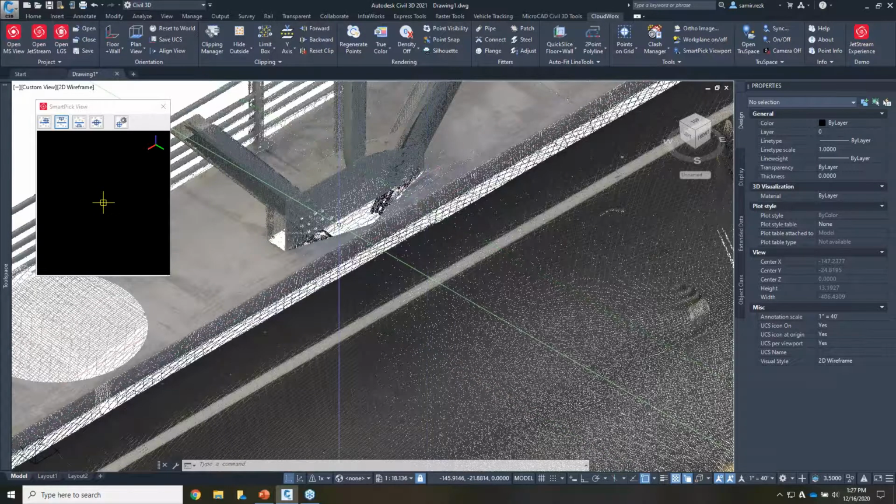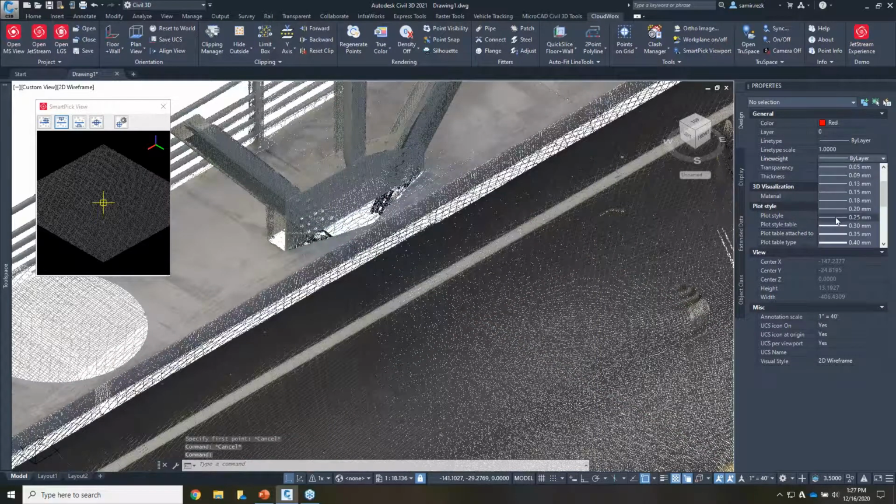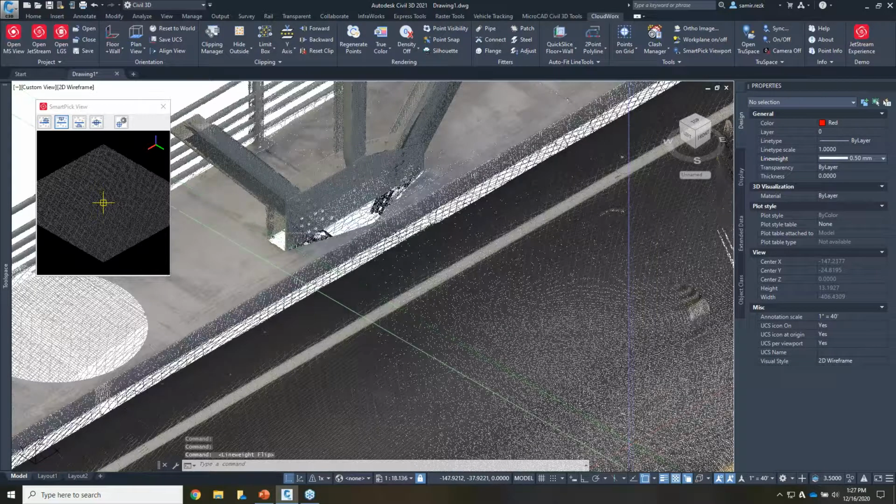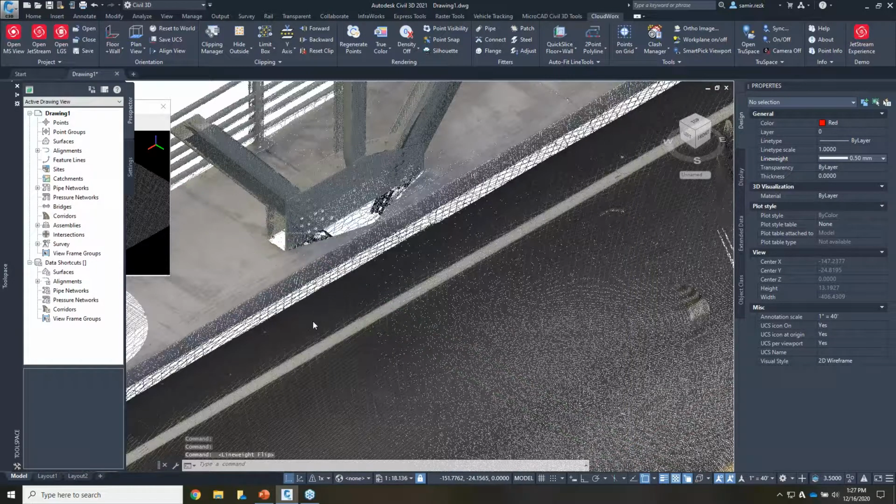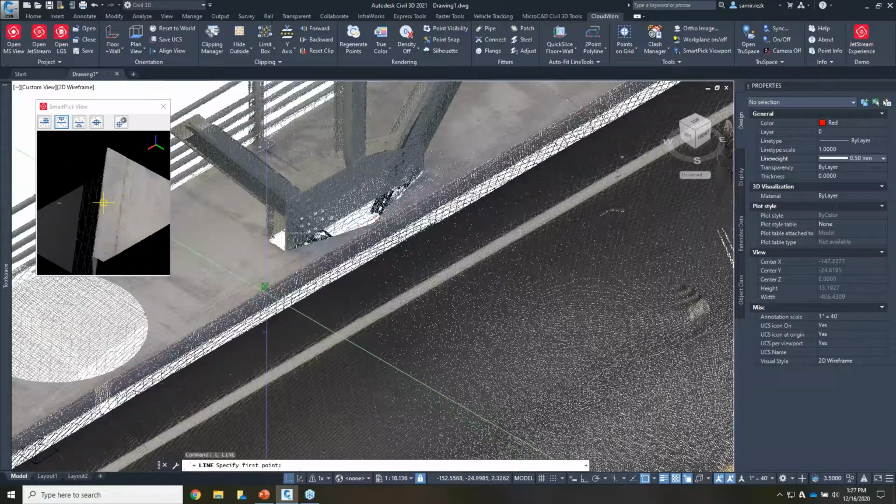So I'll start the line command, and let me change my line color here so that it looks a little better. All right, start the line command. You can see that my cross is towards the bottom of the curb, but my snap is appearing at the top of the curb.